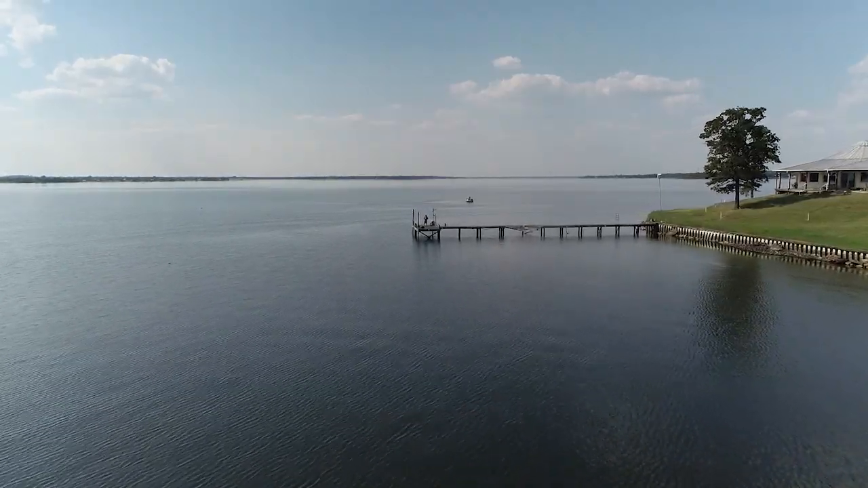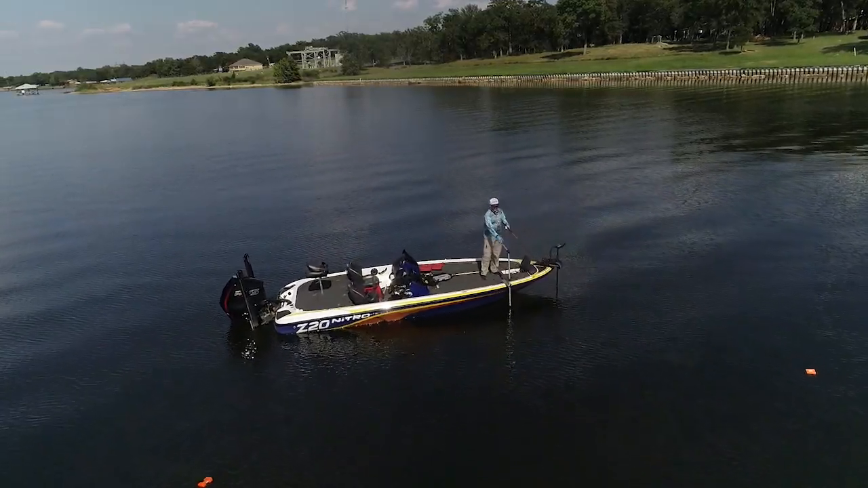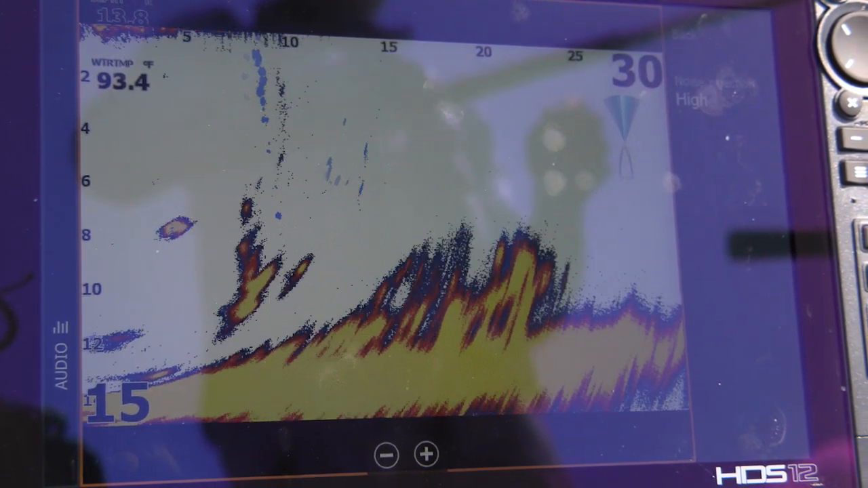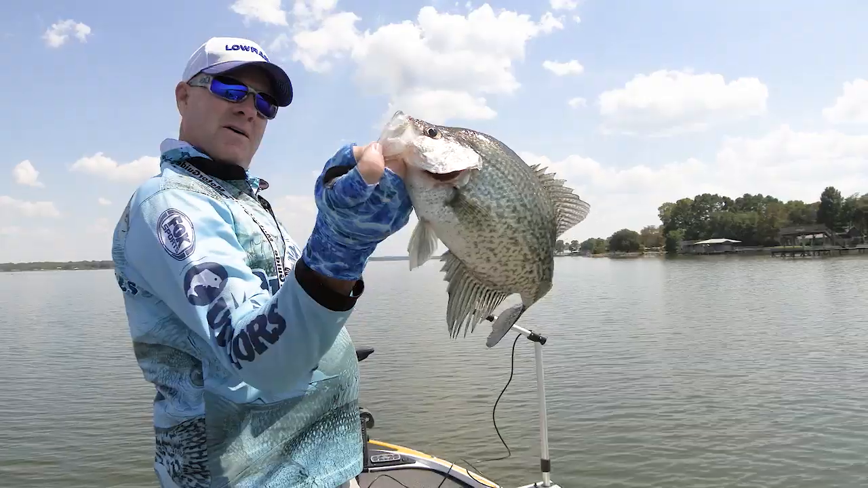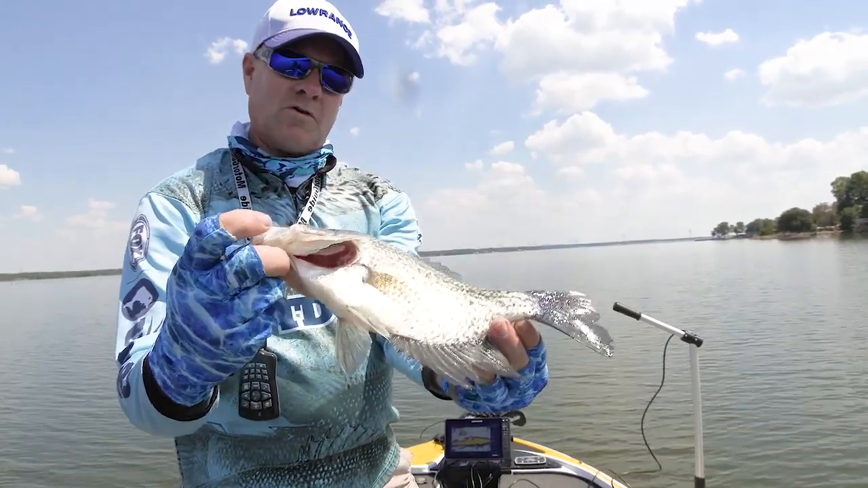It's got good bass fishing, but today we're going to be targeting crappie, and it's going to give me a chance to experiment with some brand new gear that Lowrance has introduced to the marketplace. It'll be my first chance to play with it, see if it can help us find some crappie under some of these boat docks and some standing timber that's in Lake Limestone. This is going to be a lot of fun.